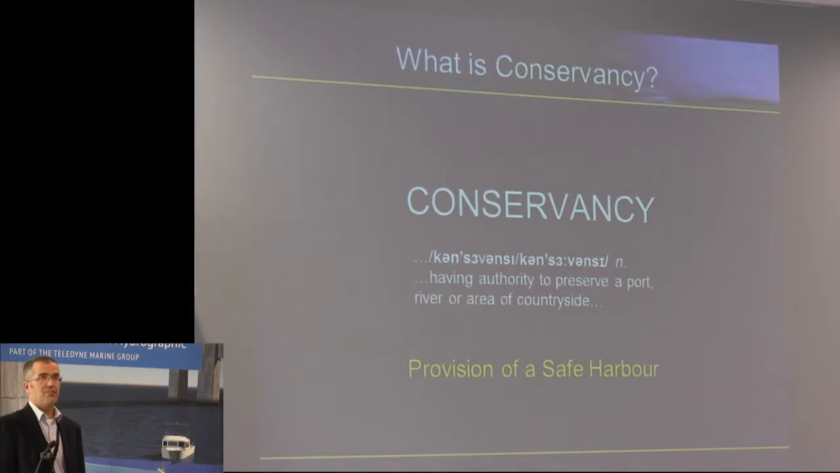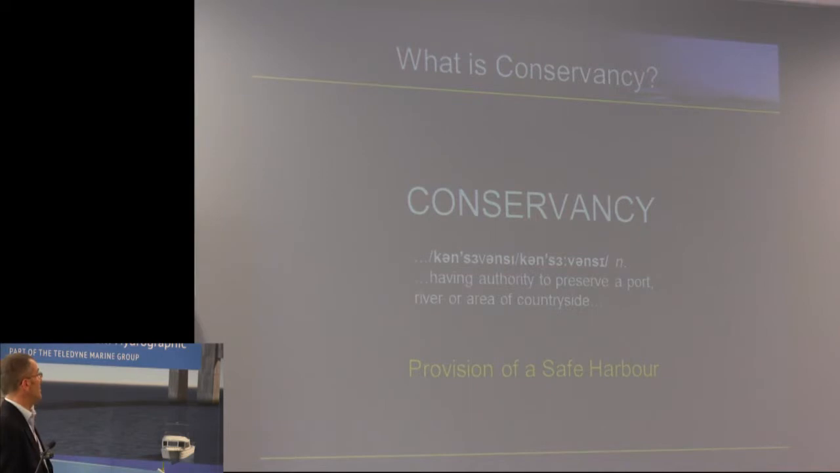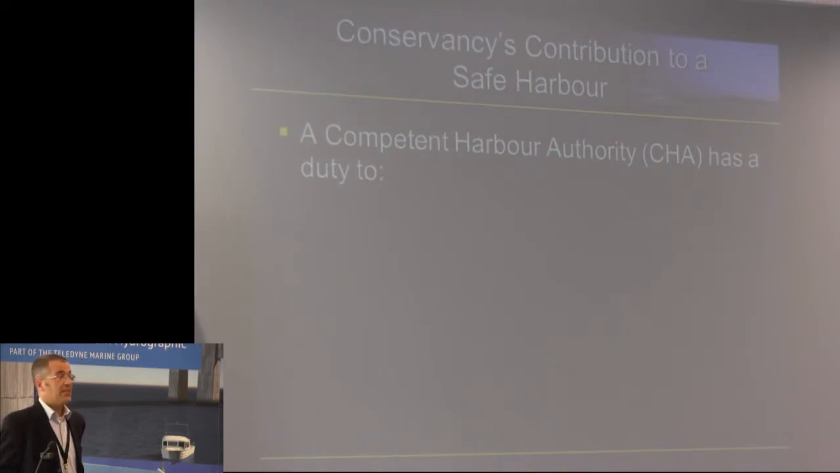Right, what is Conservancy? People have asked that many times. There's the Oxford English Dictionary definition. Translated from English into English, we have to provide a safe harbour. We are designated as a competent harbour authority, and under British law we have certain duties.